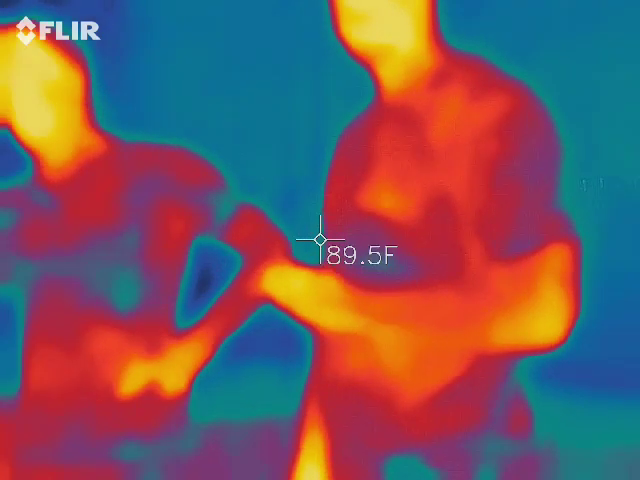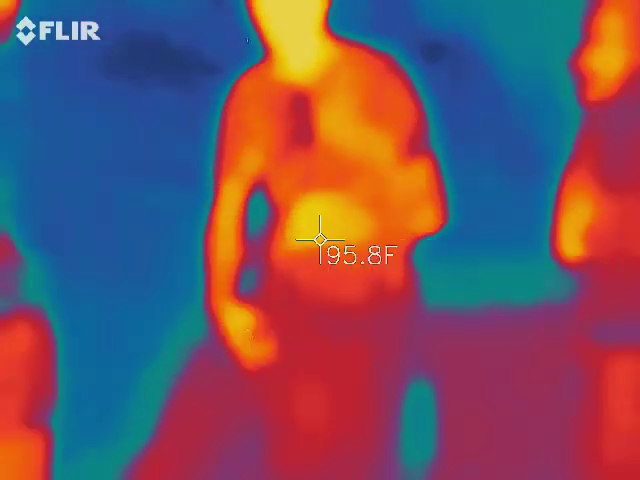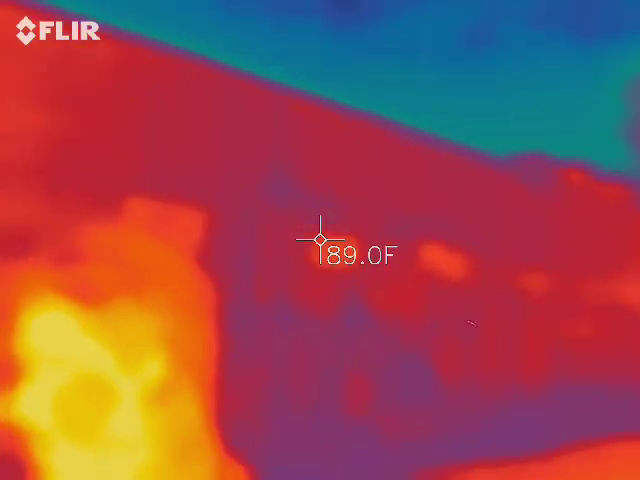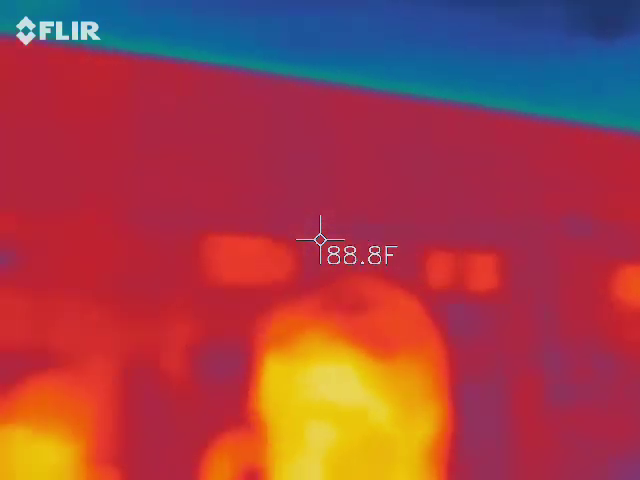You are literally looking for a flash. Here you go. I want you to look at me for a second. If you're talking to me, you see that flash? Don't look down, look at me. You see that? Yeah. That's what you're reading.